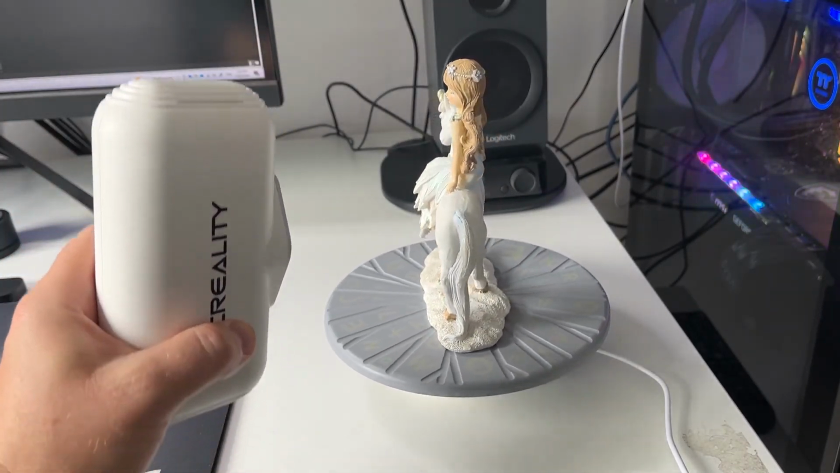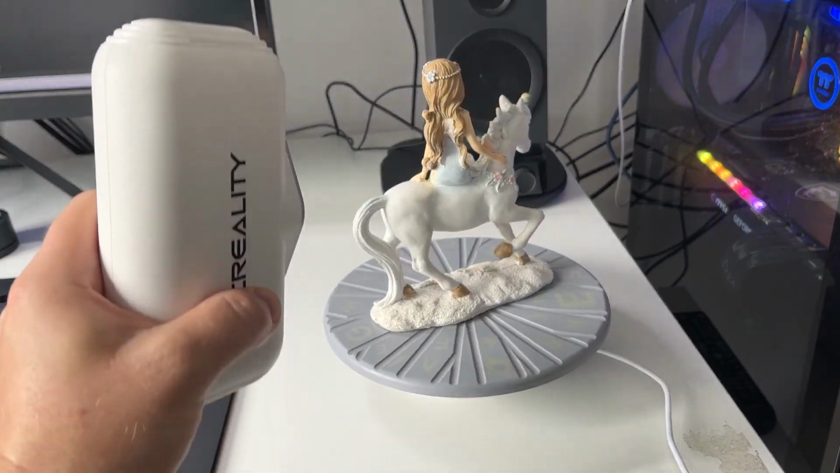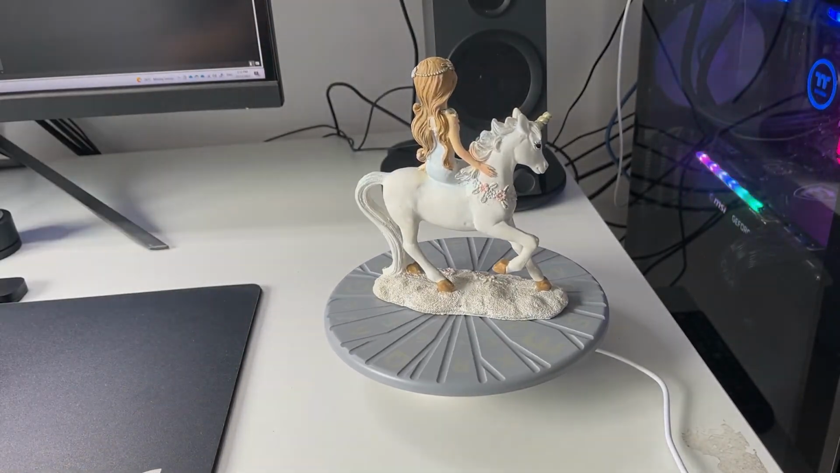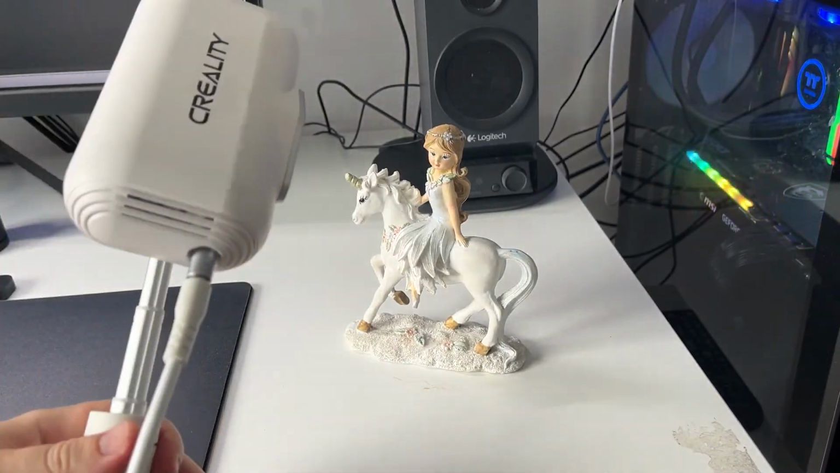Deciding which way is better will depend on the situation you're in and your own experience with using the scanner. For the majority of this demonstration, I'll focus on using it without the turntable, and then at the end of the video, I'll cover using the turntable as well. Place your target object on a clear workspace, and as a tip, you can use the tripod as a handle.